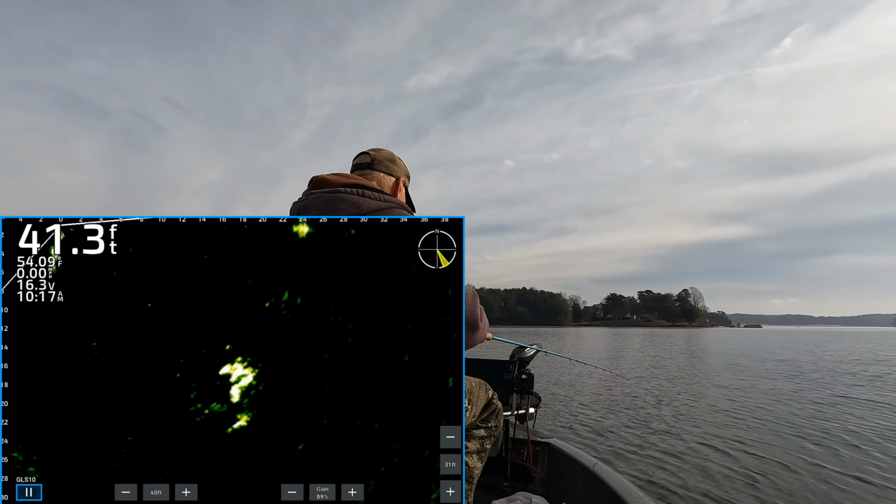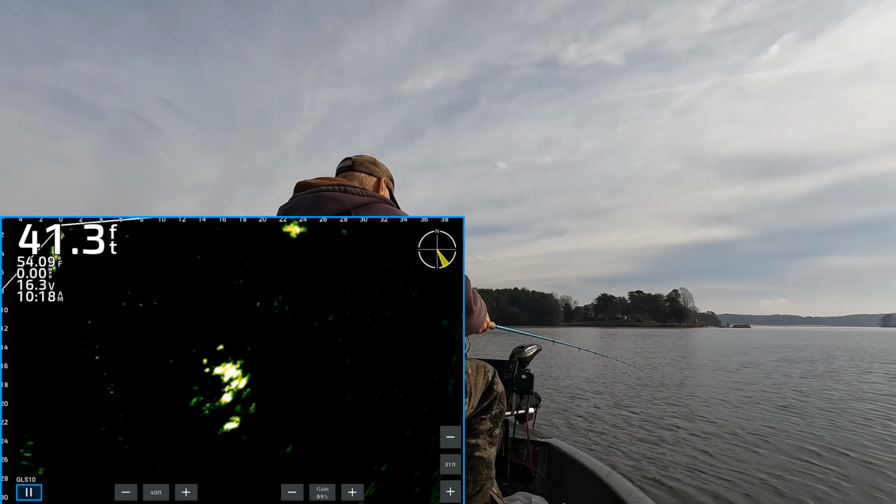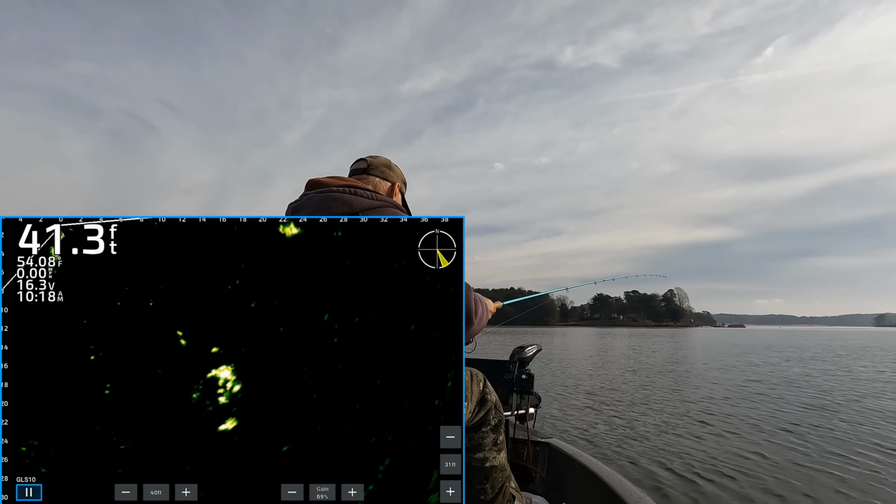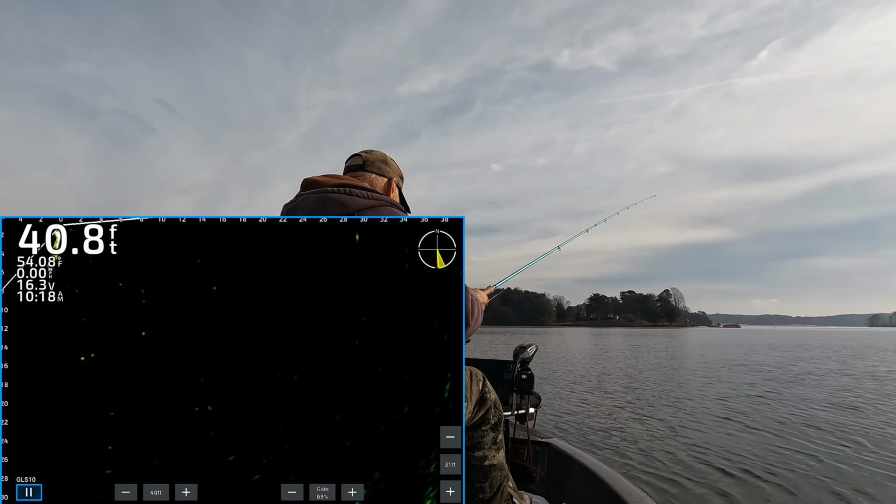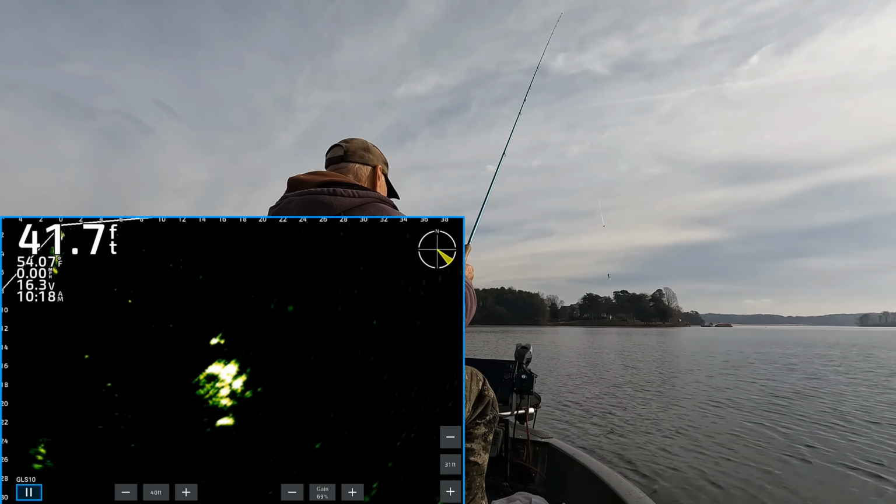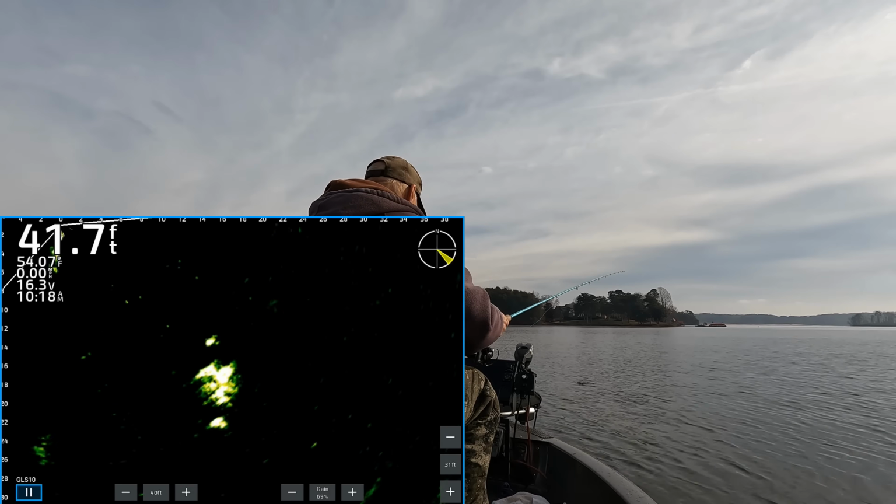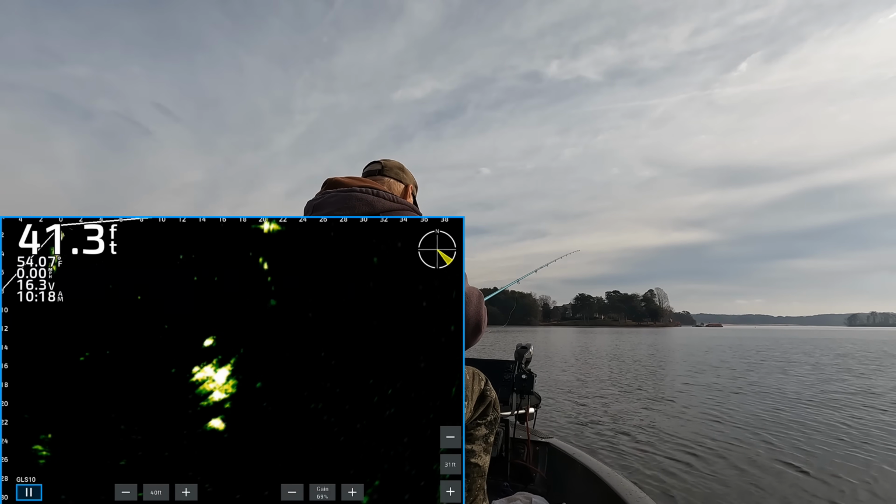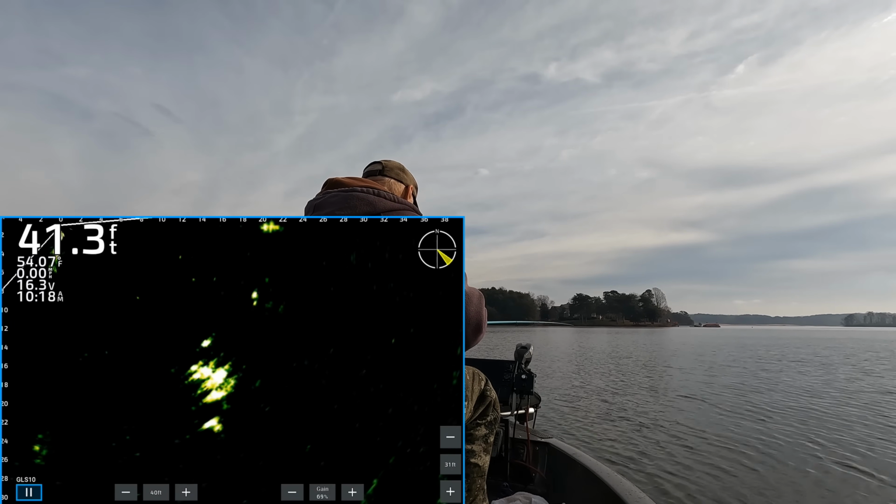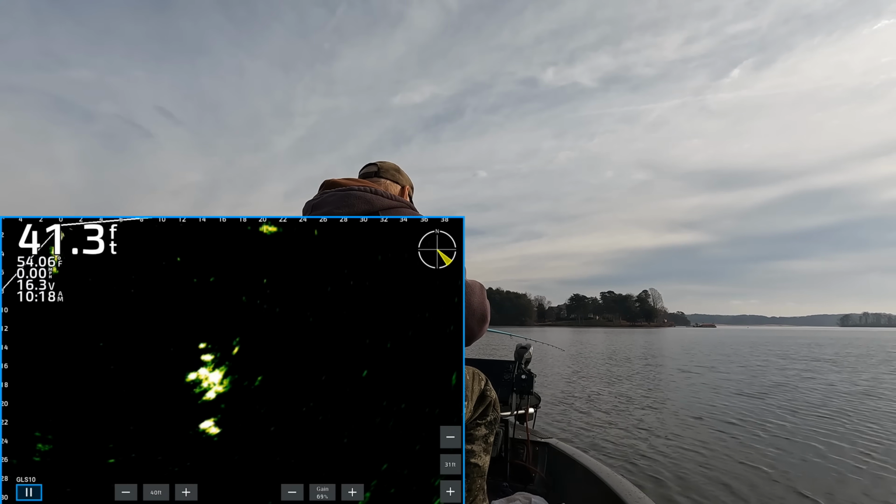It's just amazing. How they just, I don't know what that is. You catch one and then they won't touch it. Tell me what that is. Going right down there on them.